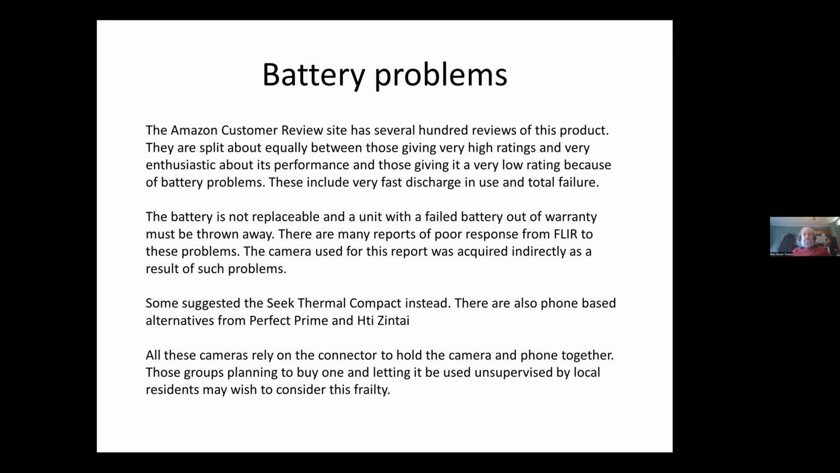And there are reports that FLIR have been slow to react to these. The camera I've actually got came about because of that a year or two ago. Someone had one that had failed and they were going to get another one, but they really wanted an iPhone one. So we swapped over, but in the end, FLIR didn't replace it and the fellow had to buy me one. So we finished up each buying one.